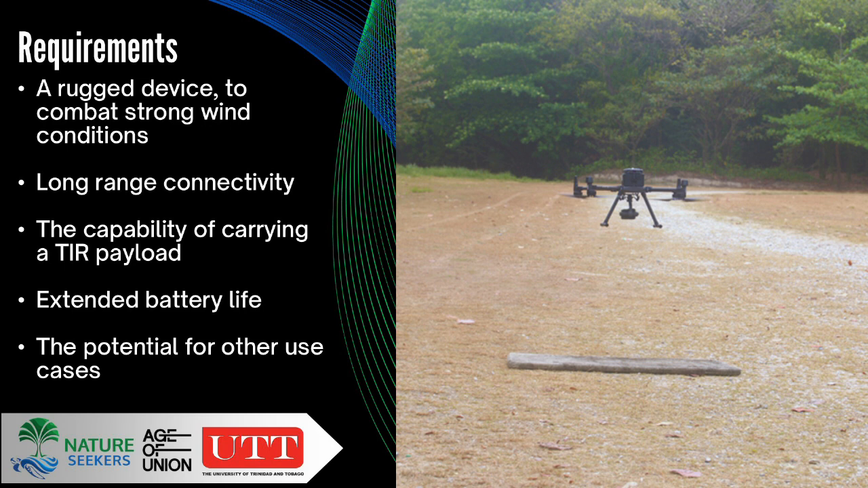And this list is here particularly to say that whatever monitoring it is that you're deciding to do, it may not be sea turtle monitoring, but the considerations must be put in place with respect to what is the purpose of the device, and what are the conditions you're going to be using the device within, before actually just selecting to say, okay, I'm going to buy this device or that device.